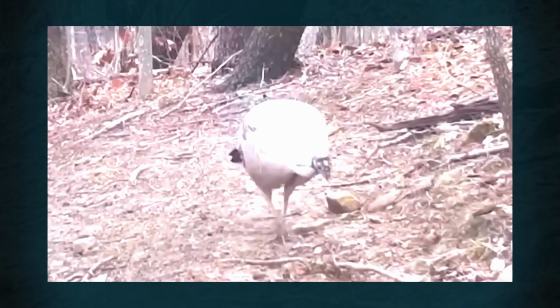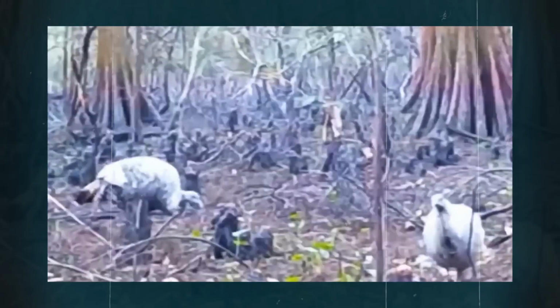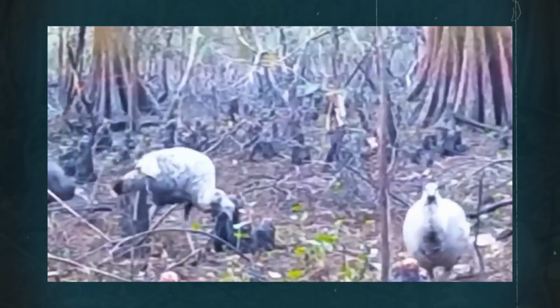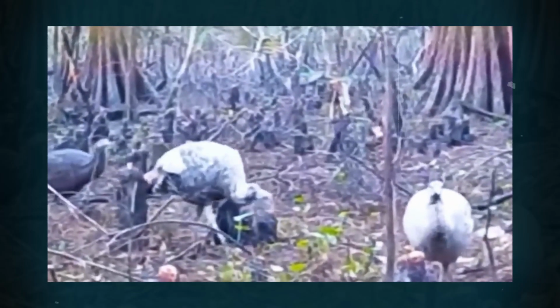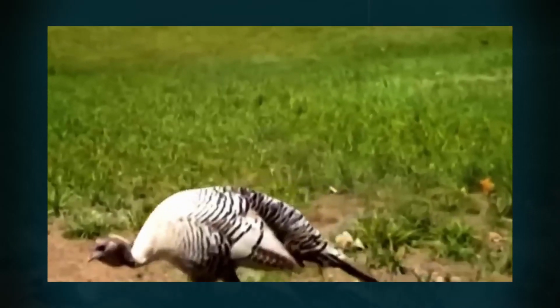The other part of the community, however, tilt towards a more scientific approach, explaining that their white appearance is in fact a result of an unusual mutation called leucism, a genetic condition that results in decreased pigmentation, leading to a sporadic coloring of the feathers. It makes you wonder, if you ever spot a white turkey in the most unexpected situations, will you be scared or will you be awed by the sight of it?